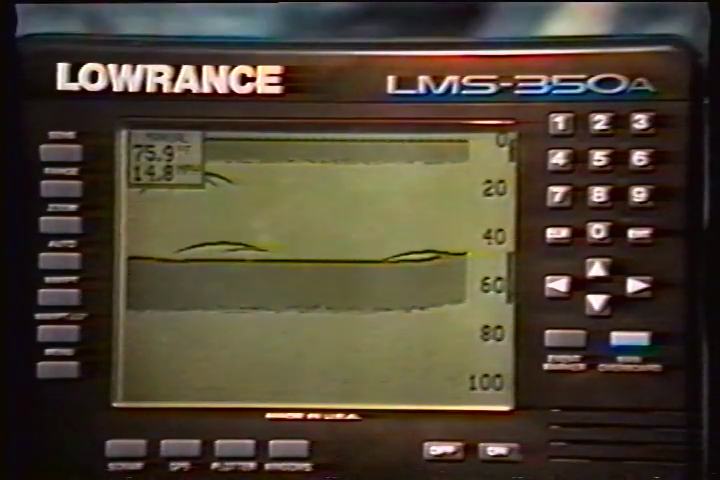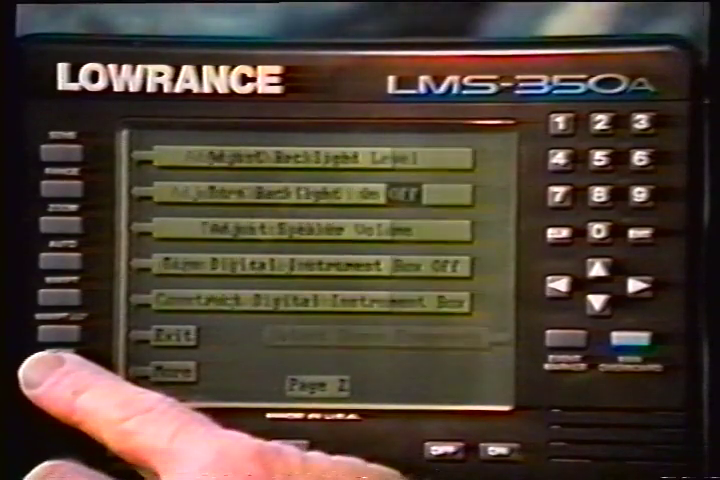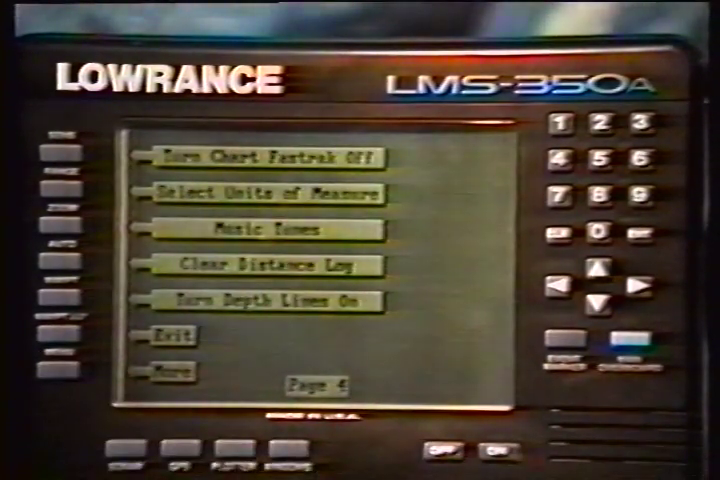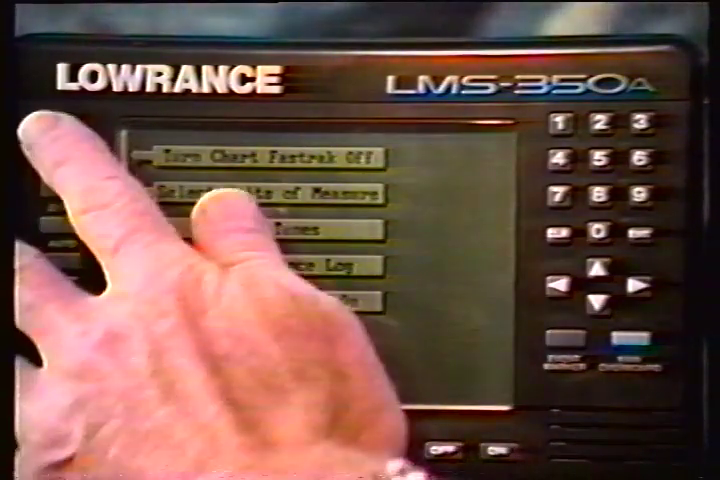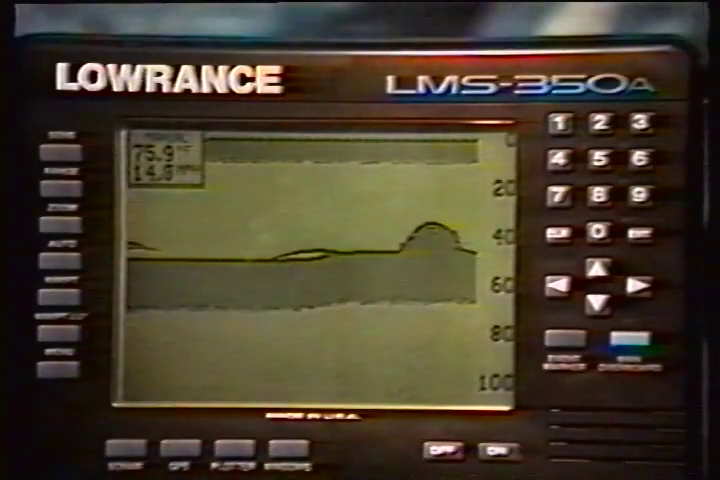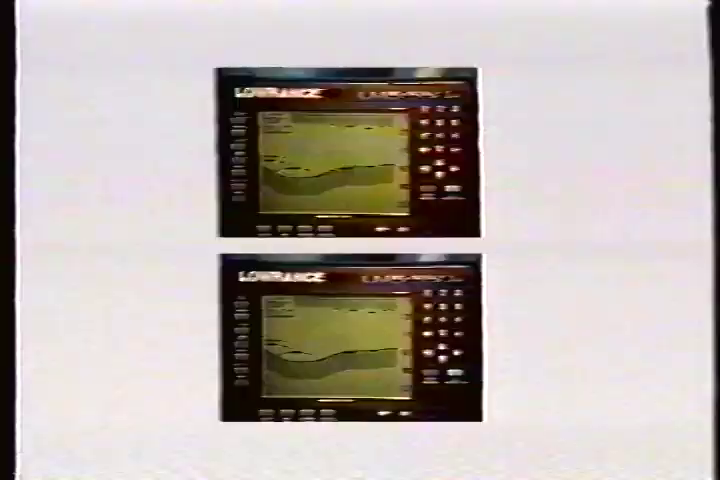To turn Fast Track on, press the menu key. Then press the key next to the More label until the fourth menu page appears. Now press the key adjacent to the Turn Chart Fast Track On label. To turn it off, repeat the same steps. The Turn Fast Track Off label appears on this page when the Fast Track is on. Press the key next to this label to turn it off.